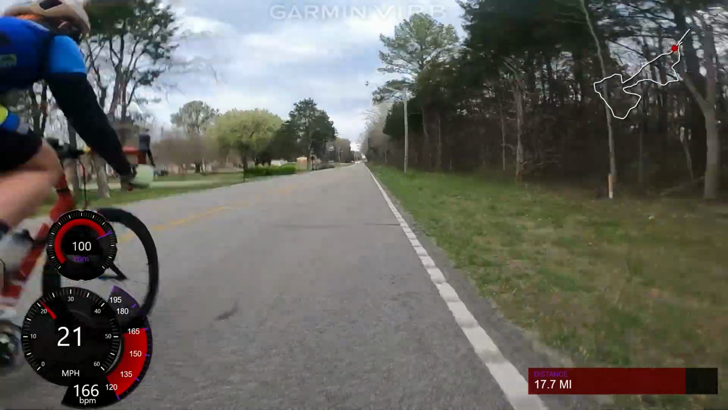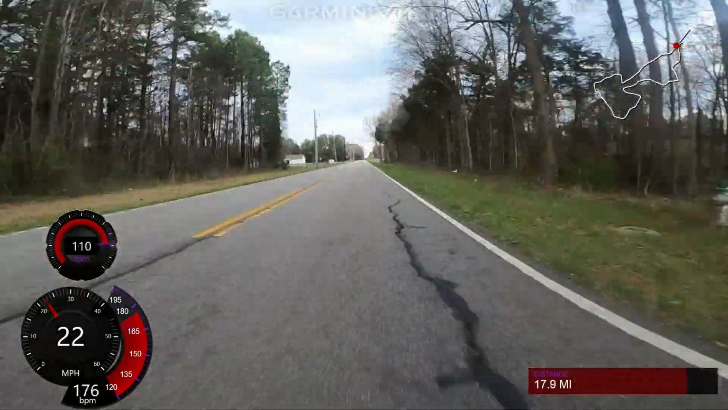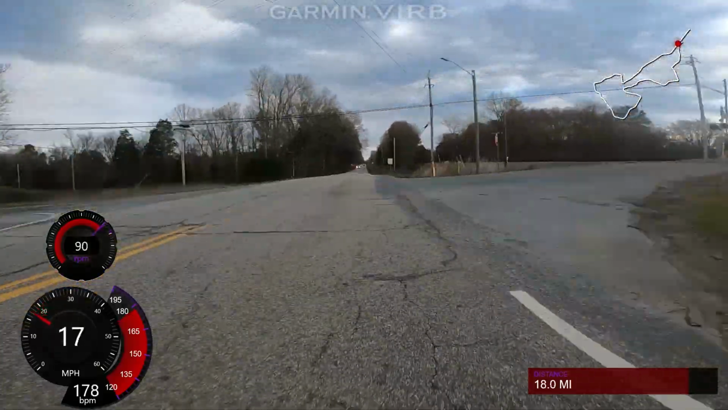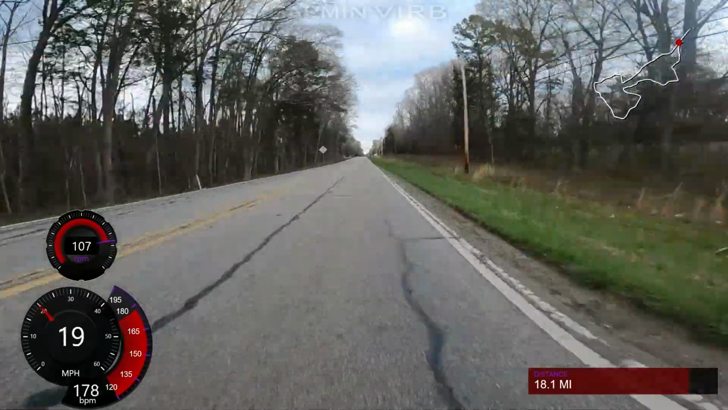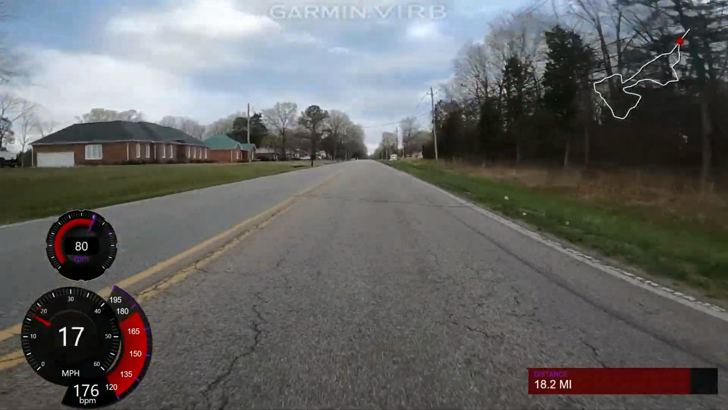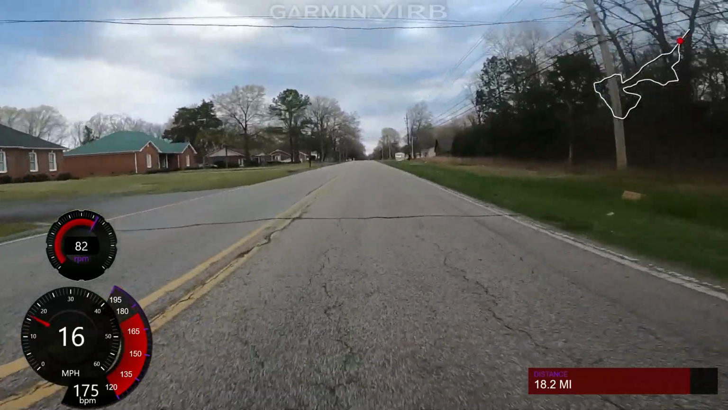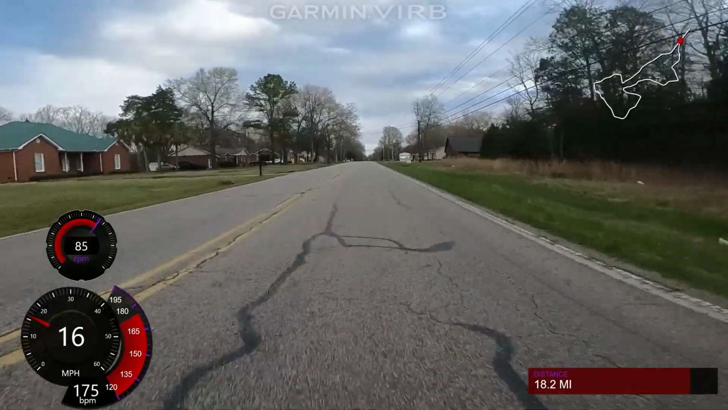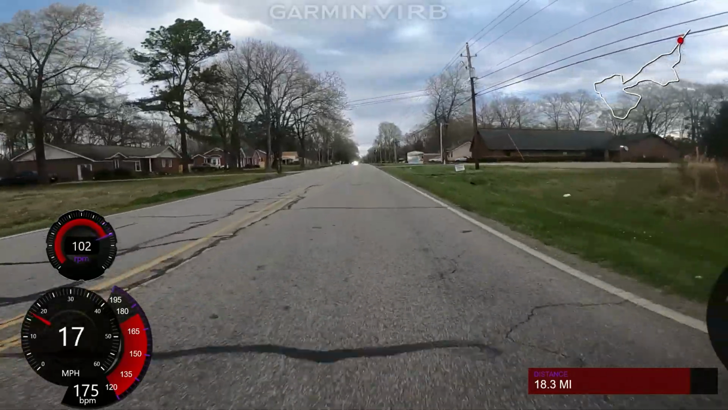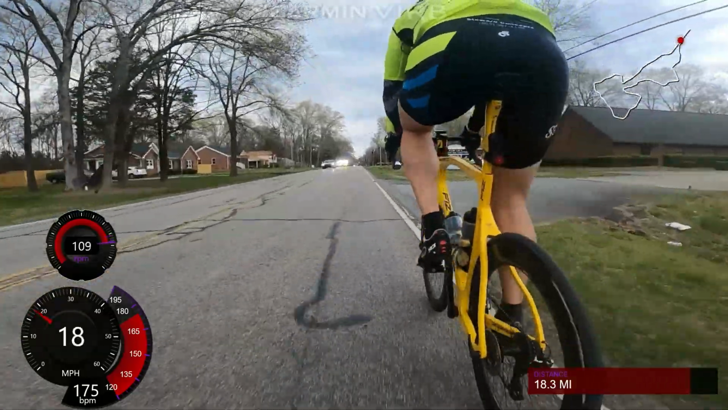It's a lot better in a group, but we'll slow it up here because I think there's about a mile left, maybe a little bit less than that, and this is when the sprint normally is, right? I think from here it's probably about a kilometer. So we dropped the one dude. This guy stayed on with me the entire time, and now we'll see what happens.